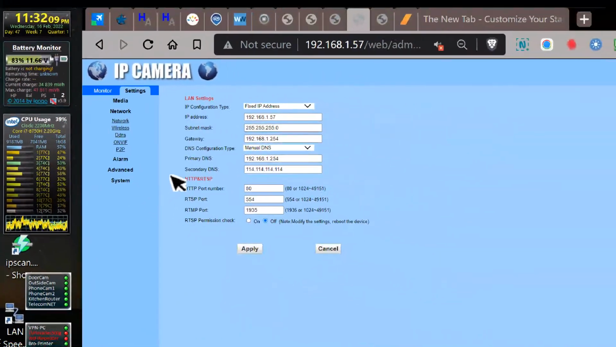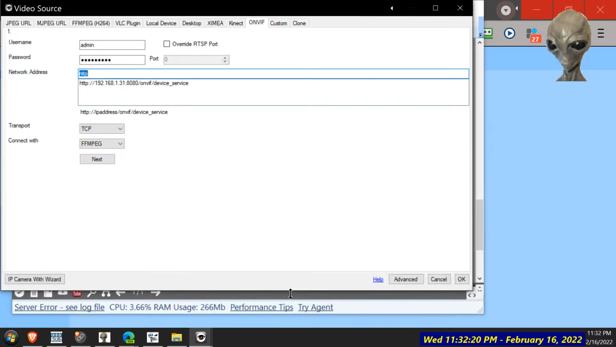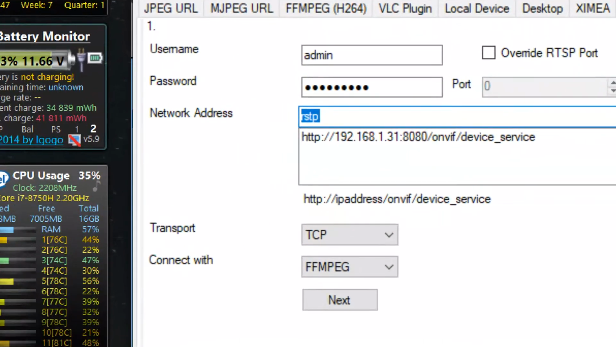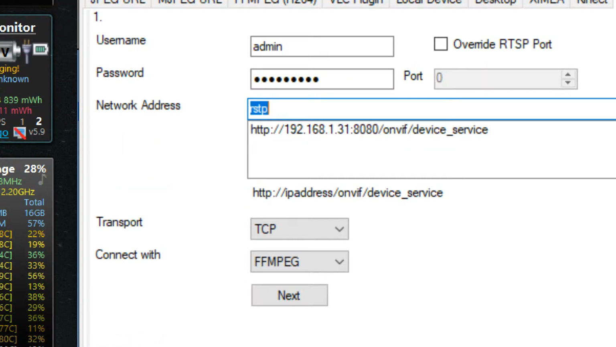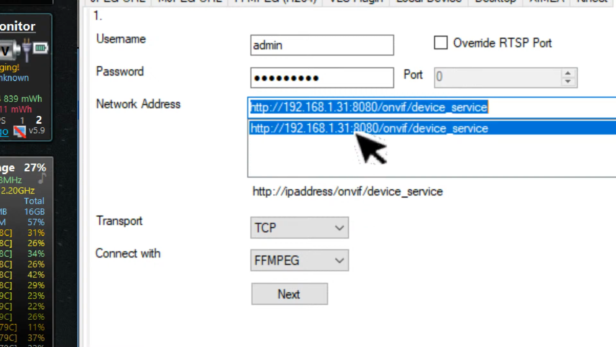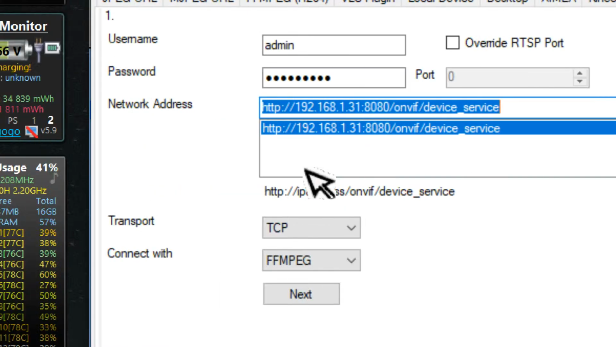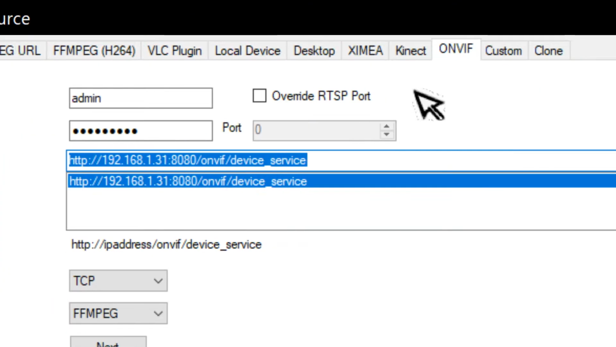It tells you an example next to it, how you can connect to it. Well, this software should do it. Well, it gives us one here which is the wrong number. I don't know. That's kind of crazy. Should give us a whole list.